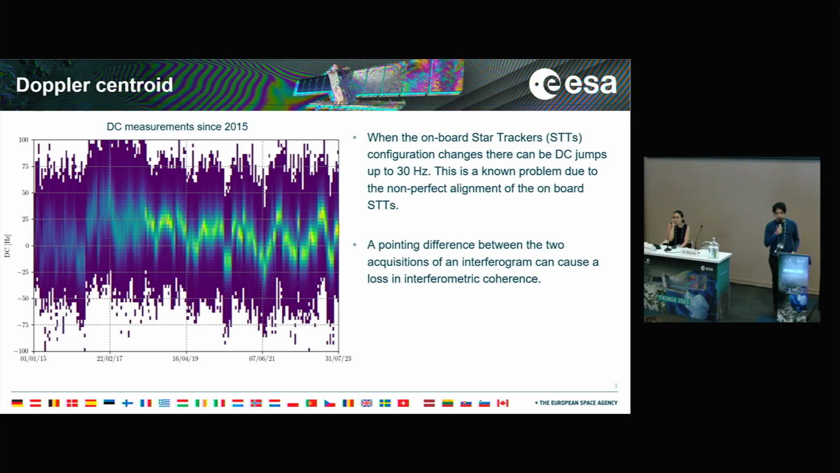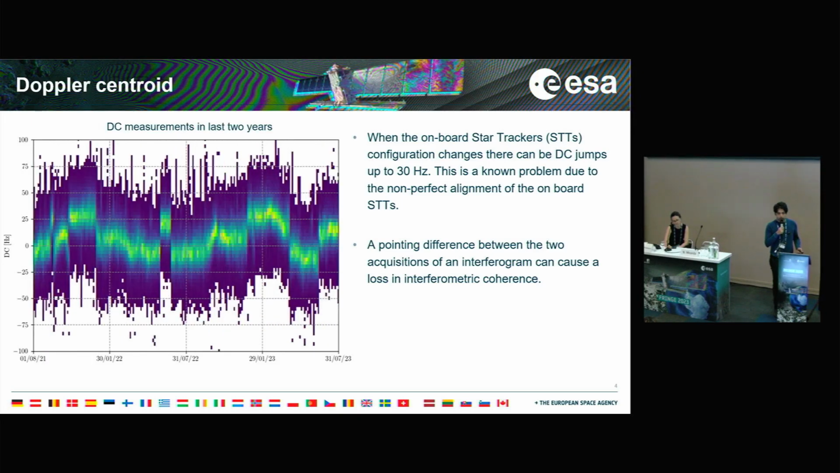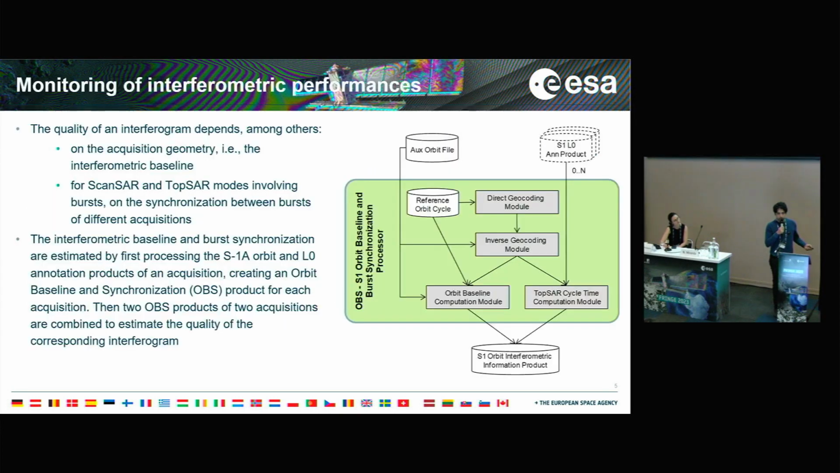This occurs when there are changes in the star tracker, the STTs, and it is something which has occurred in past years. During the last years, the situation was stable. As I will discuss later, this variation in pointing can cause a decrease in the interferometric coherence.